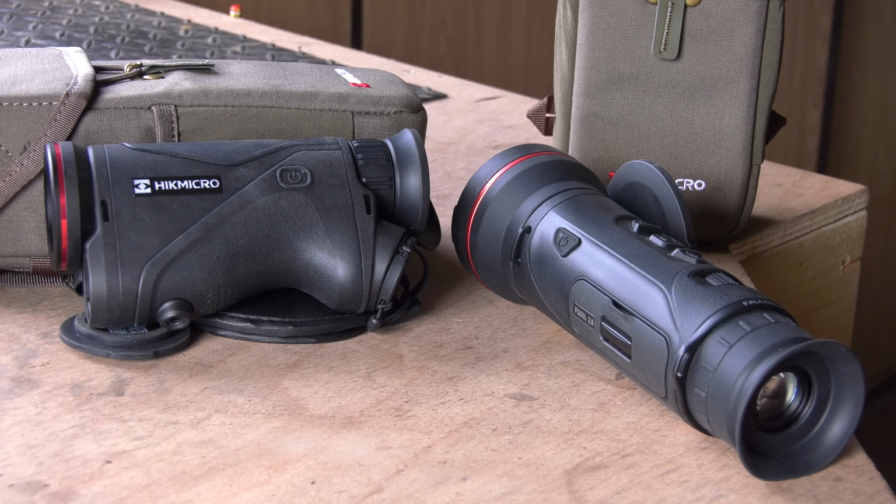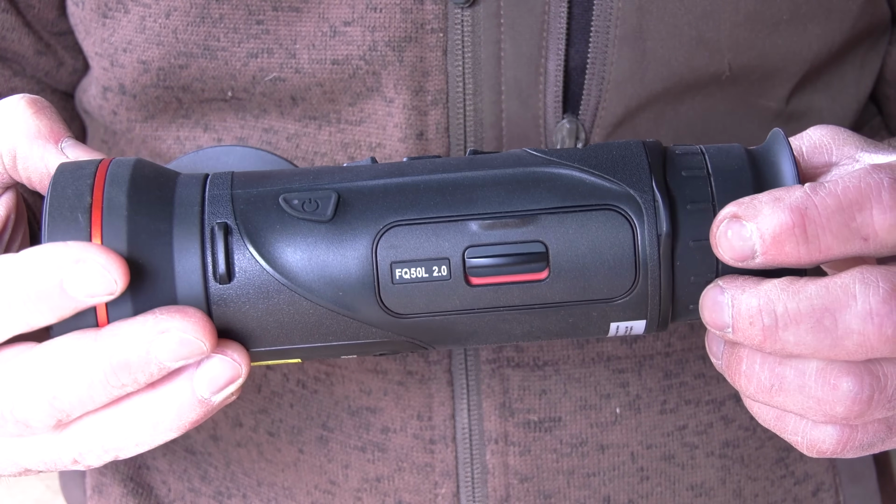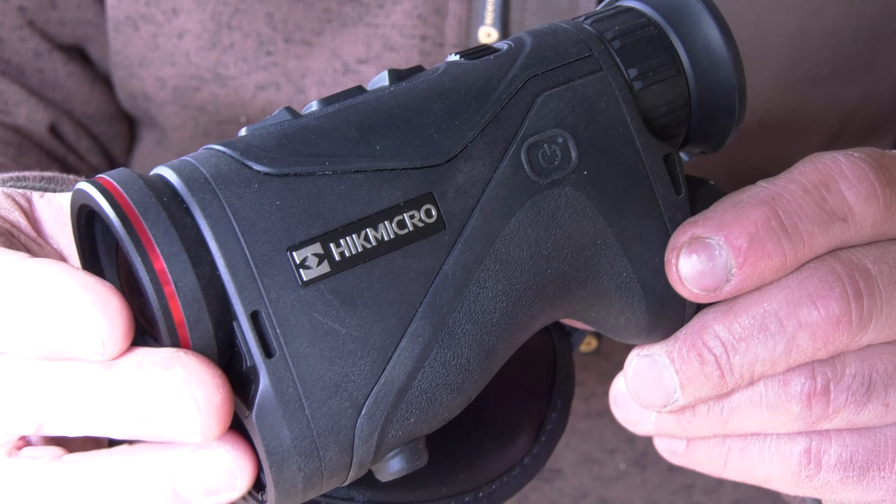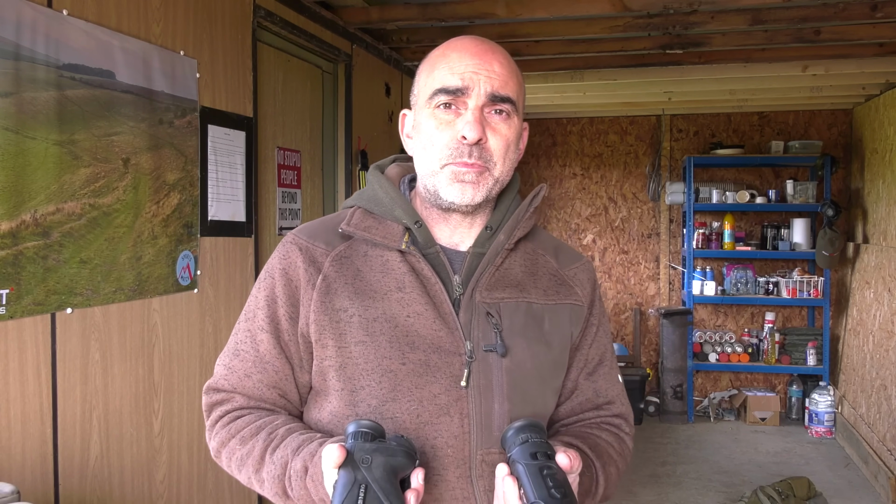Today I'm going to be having a look at a couple of rather nice little thermal spotters from HIKMICRO. First up, I've got the Falcon FQ50L, this is the Model 2, and I've also got the Condor CQ35L, again the Mark II. So essentially, in terms of performance, both these units are actually quite similar.